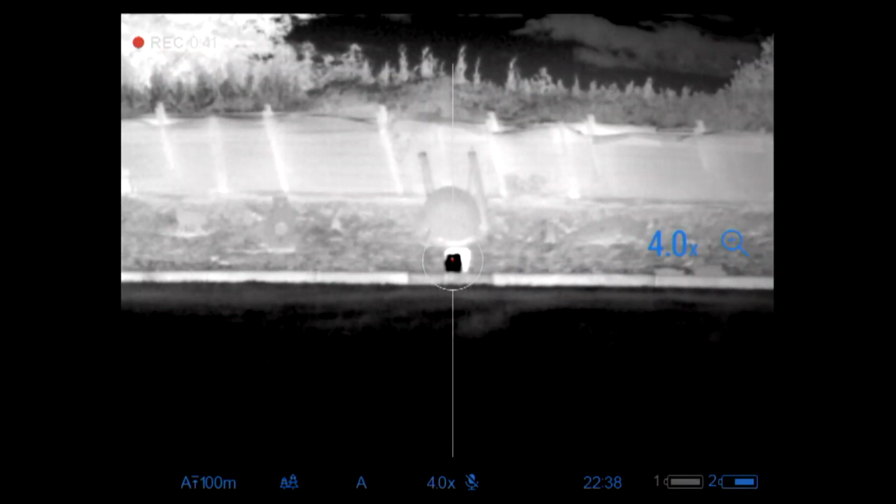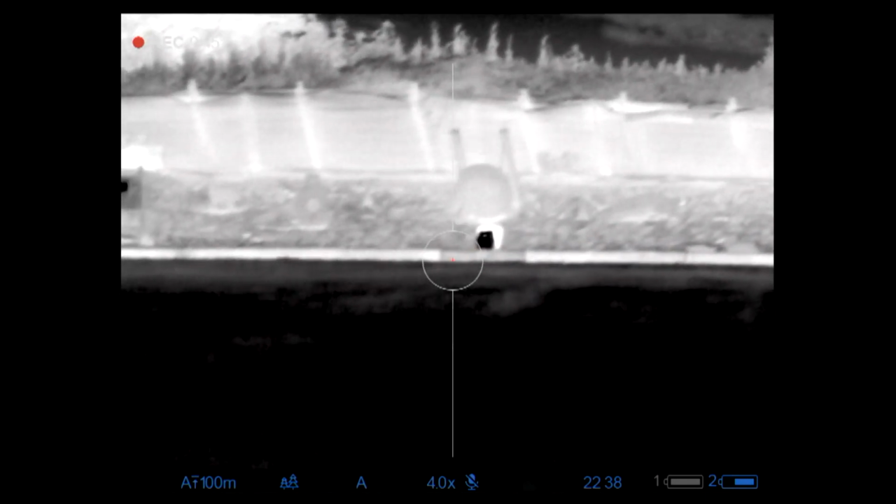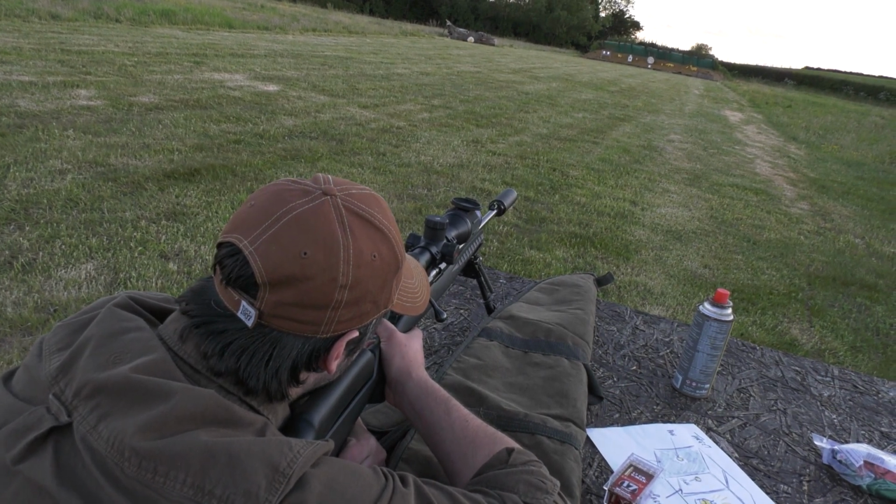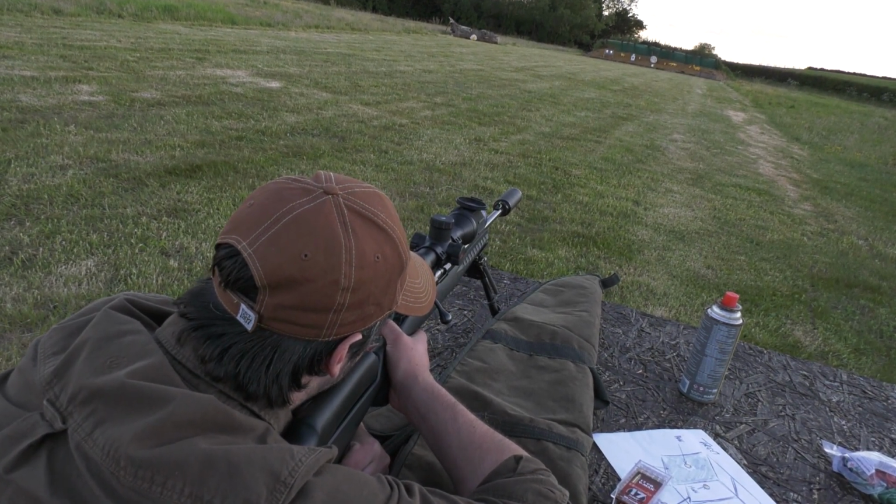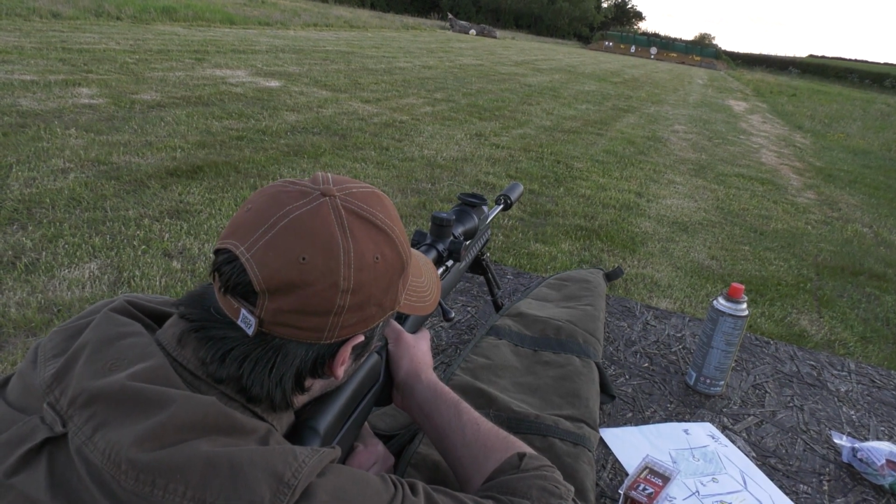Yeah, so I can see that bright hole through that box. It's kind of flickering with the heat. So just to get me in the right area, I'm just going to use that gong. I'm just going to try and aim for the centre as best I can, and then a couple of shots, then we'll try and see where we are. If we're in the zone, then we'll go towards the box. So let's have a look.